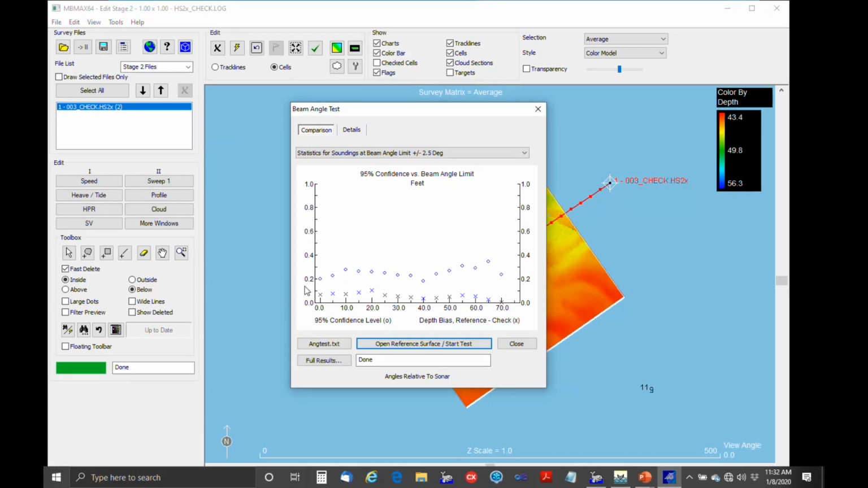And you can see that what we're looking at here is the dots represent a 95% confidence level of repeatability. And then the X's represent a depth bias between the check lines and the reference surface. So we would expect this to be close to 0.